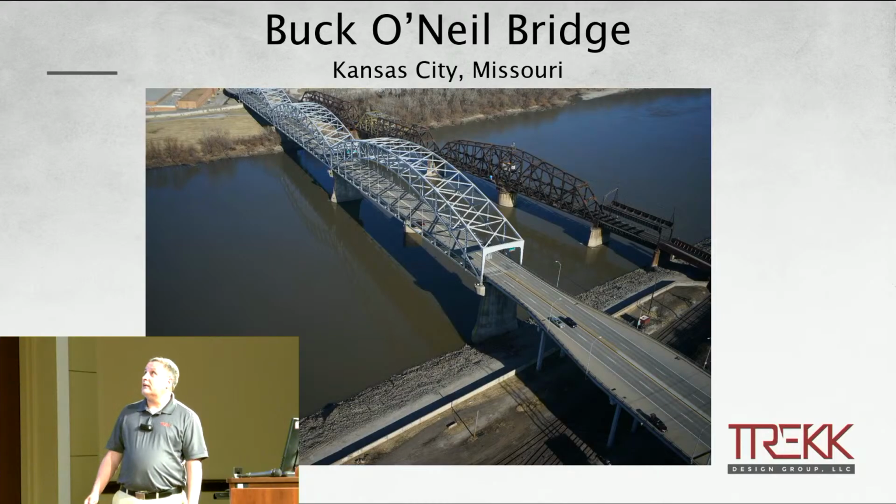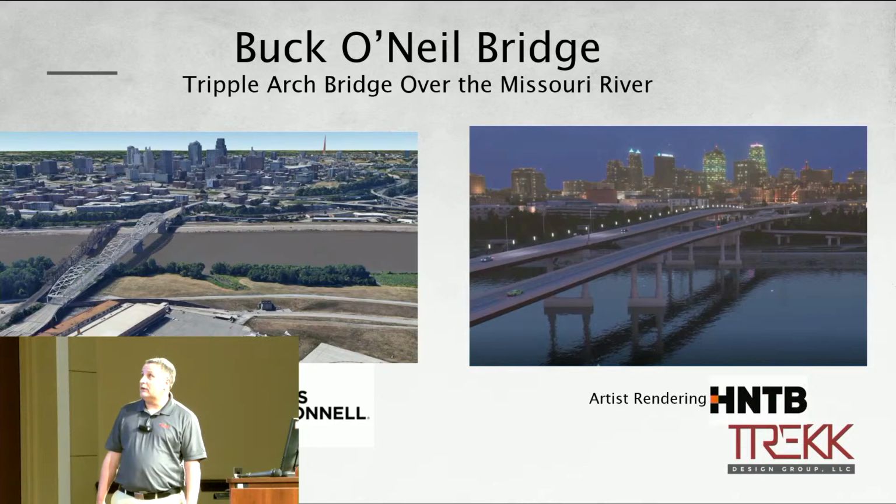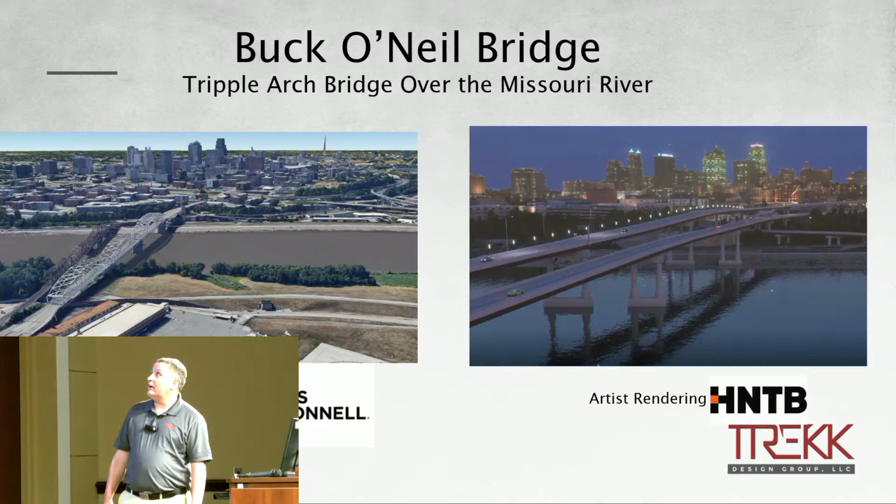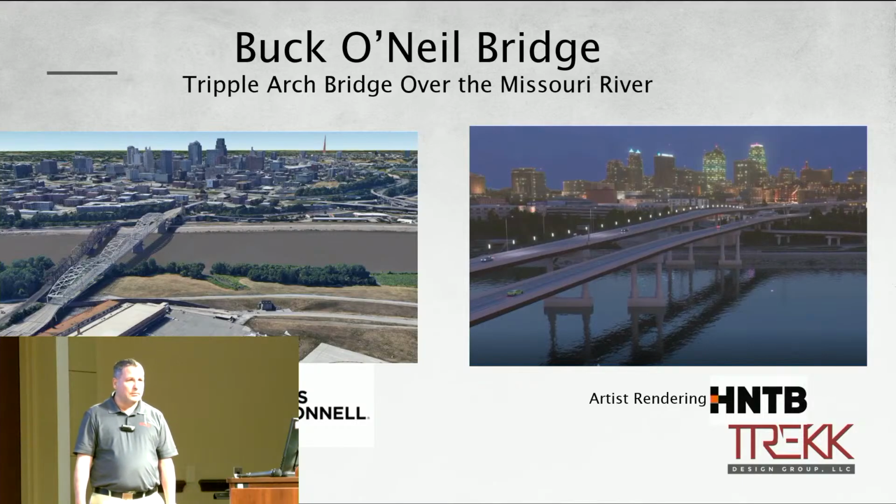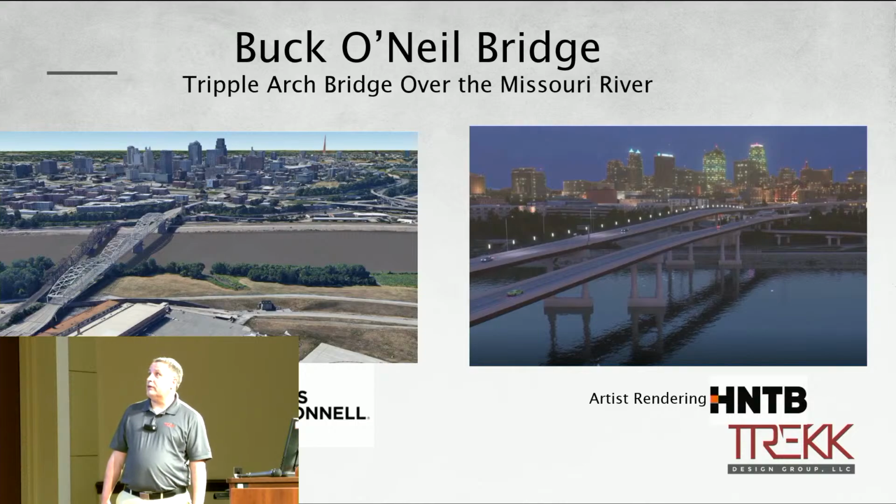So the ideas were sent out, and Burns McDonnell and HDR are all involved in the project. On the right-hand side, the northbound is already up, and they're working on the southbound, and they've taken the other bridge down over time.